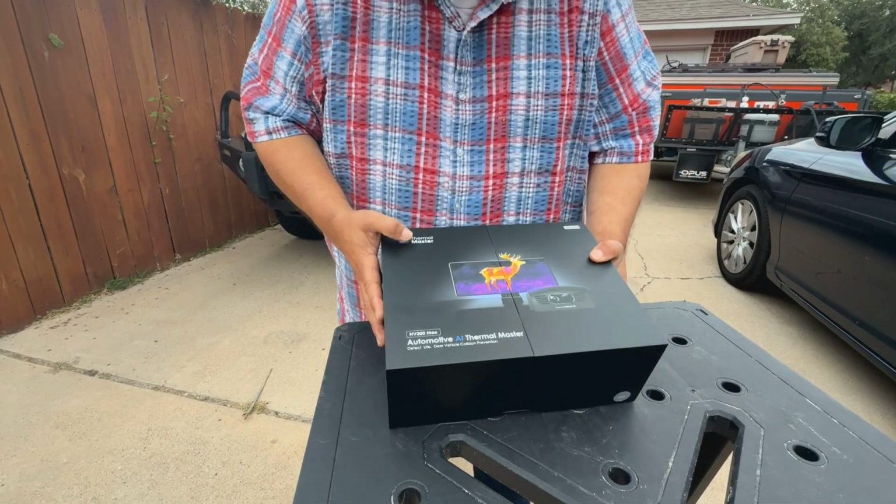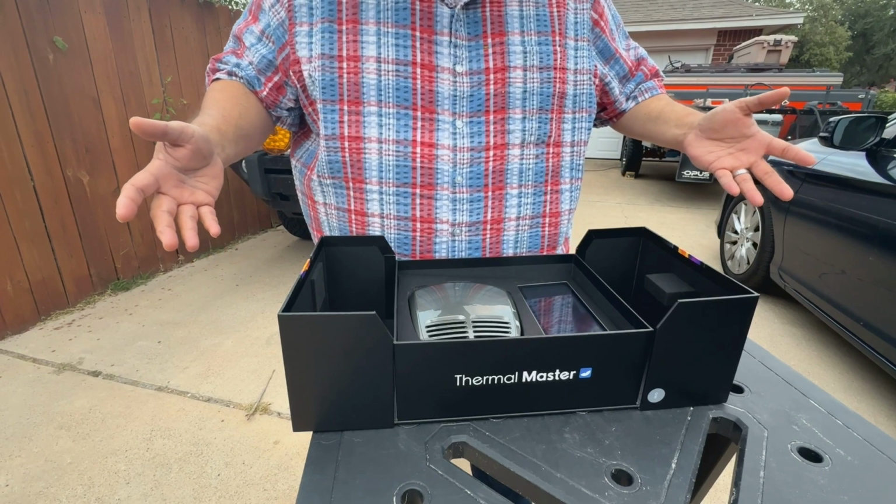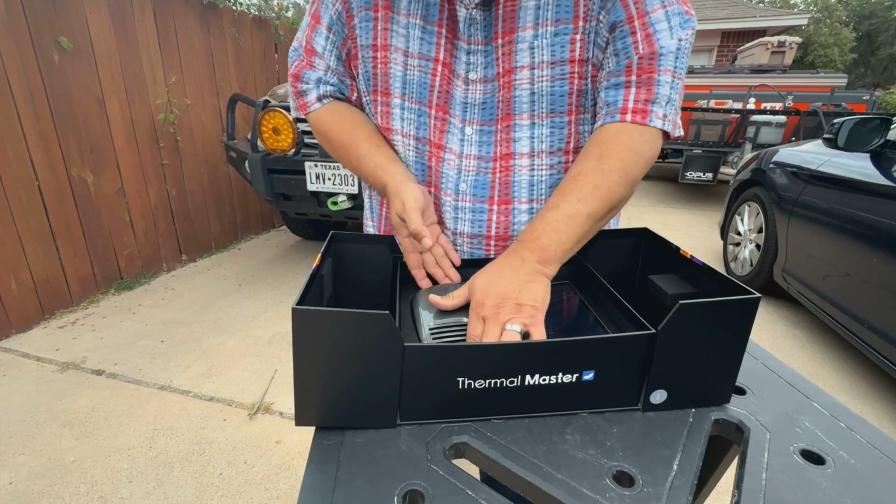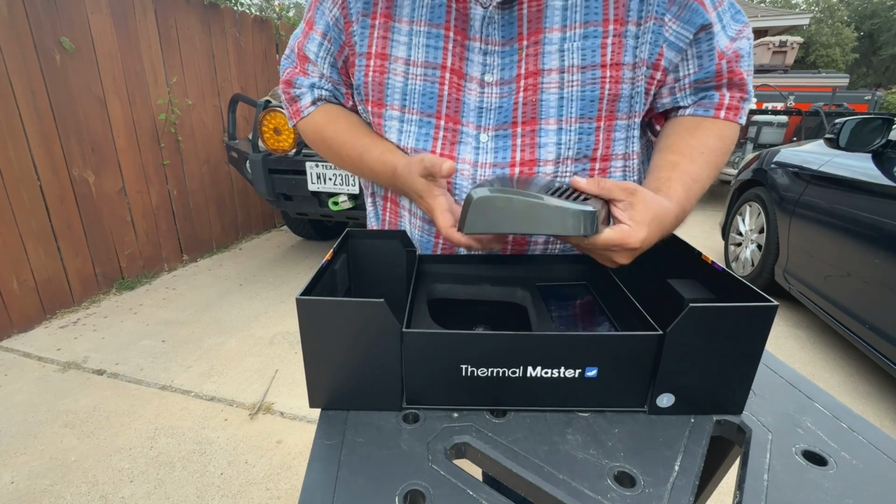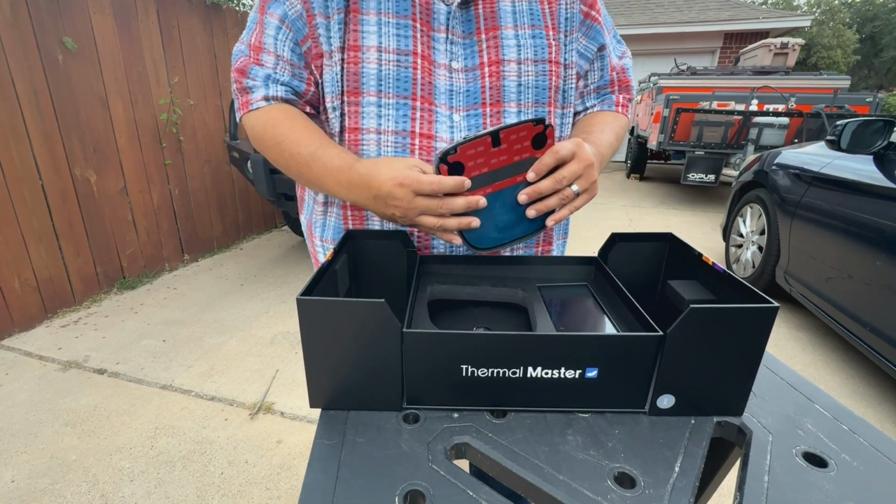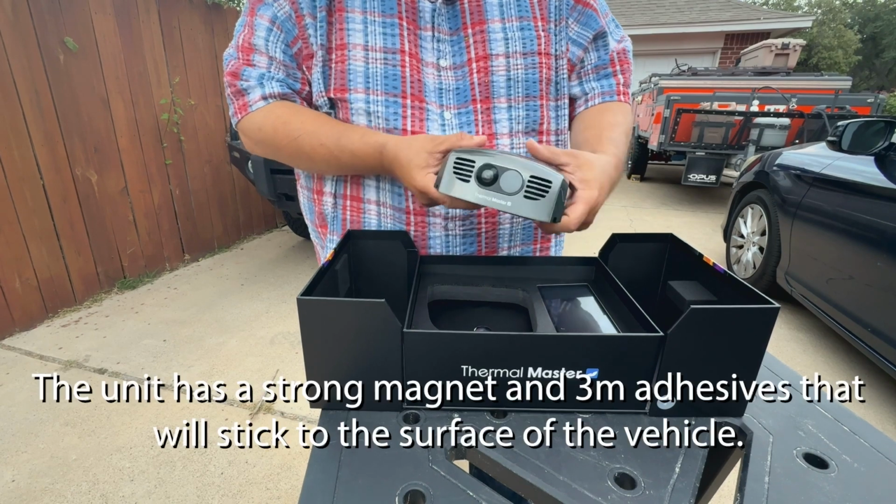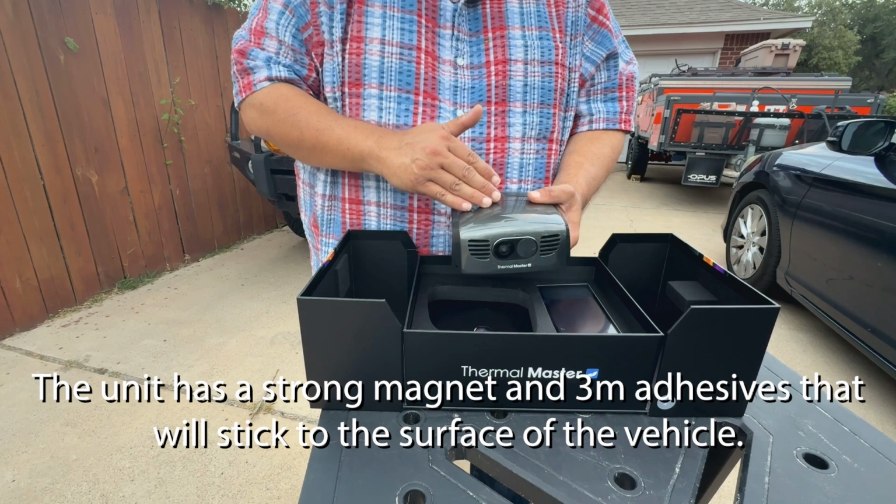First of all, what I'm noticing is that the packaging is like Apple product quality right here. I mean, they really took a lot of care in sending it to you. It's a very simple way of setting it up. First, let's try to get this out of here. This right here, you're looking at the little camera unit. It looks like maybe 4-5 inches, 5 by 5, maybe 6 by 6, not even. It's a very small little unit, but this is going to go on the roof of Sandy right here.